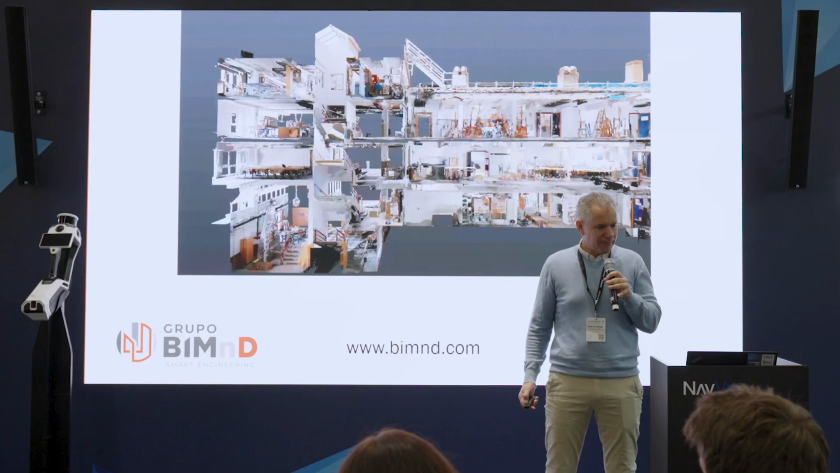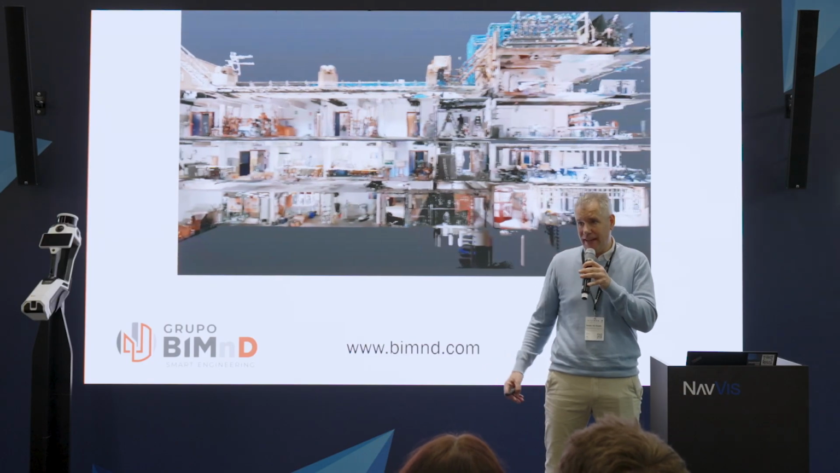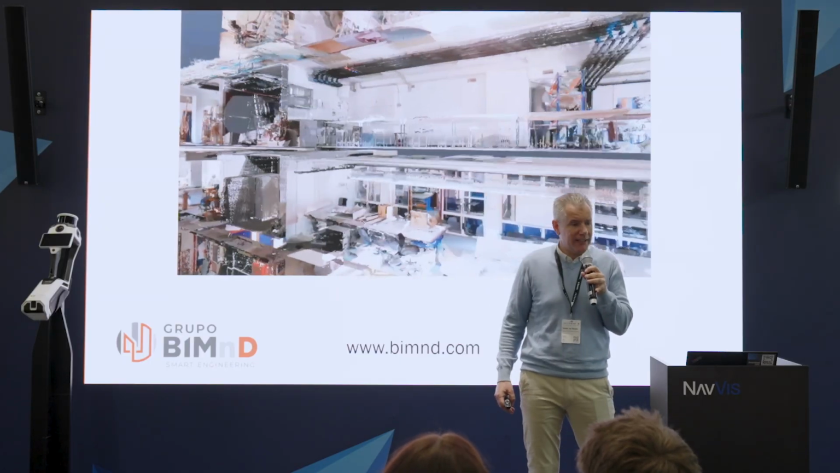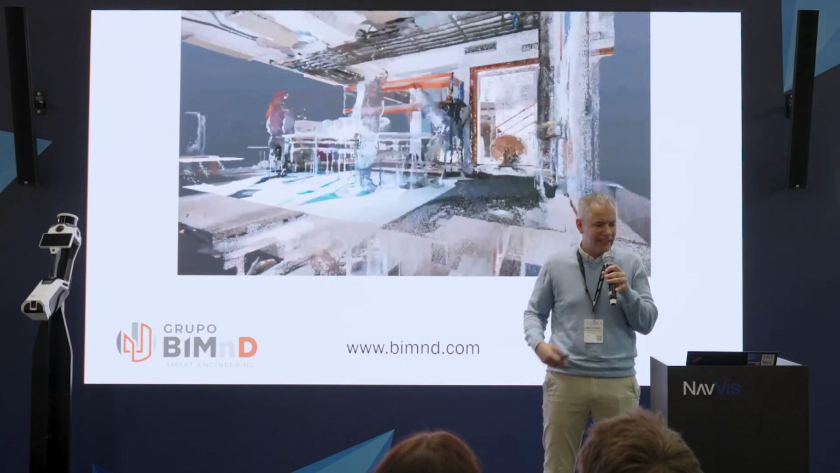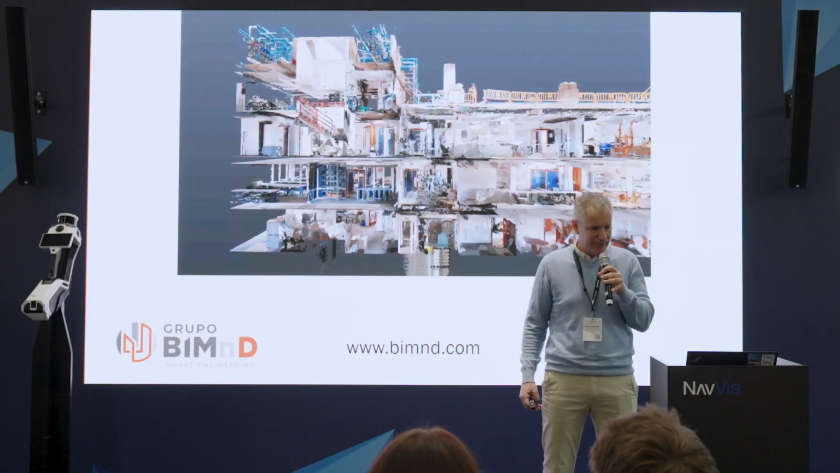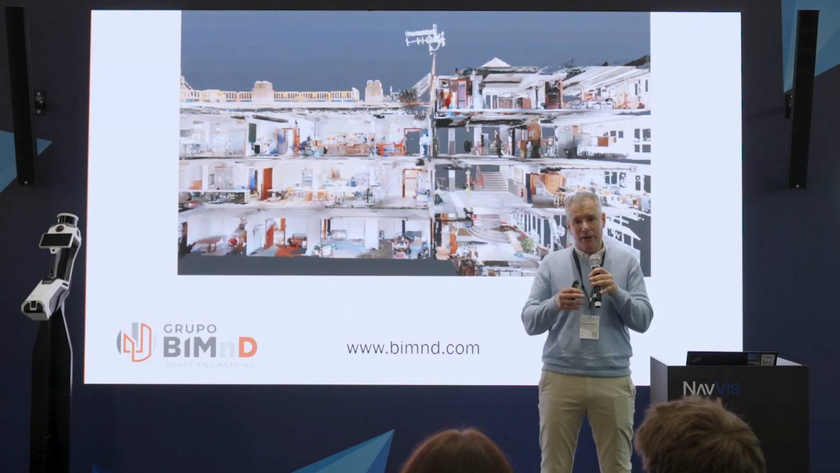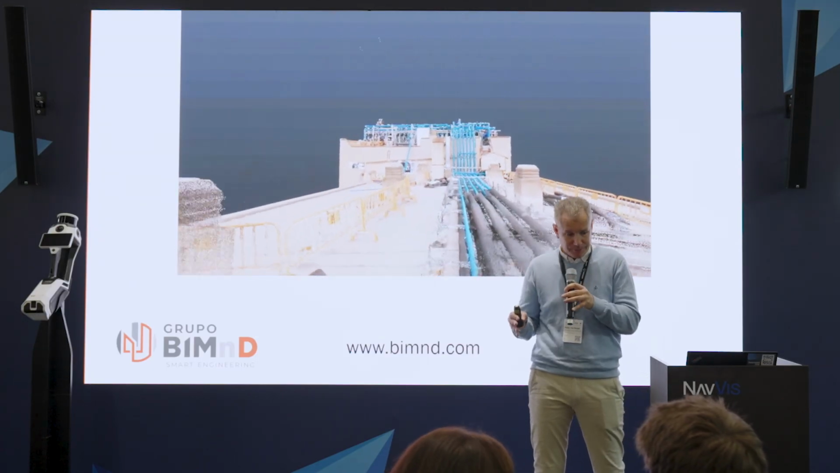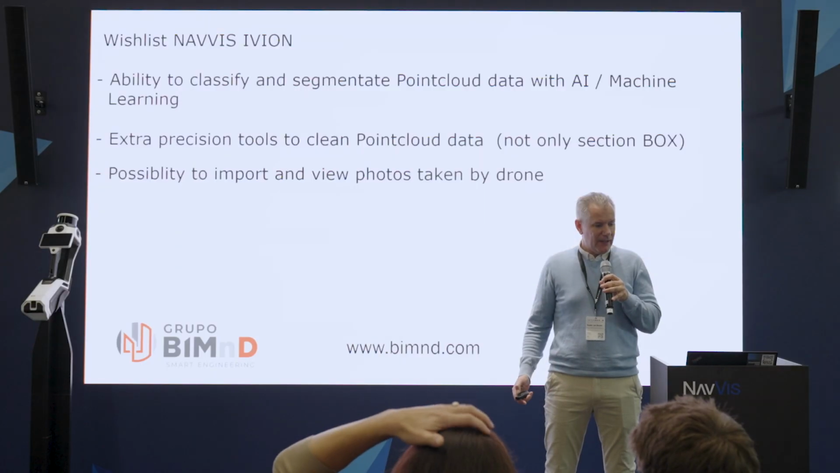So this is a project that was also scanned with NavVis. It was about 10,000 square meters, and we scanned it within a day. I think that's one of the big advantages of NavVis, that in a short time you can gather a lot of data. This is also the project that I will show later on, when we make the connection between the Revit software and the NavVis software, so that you can see that.